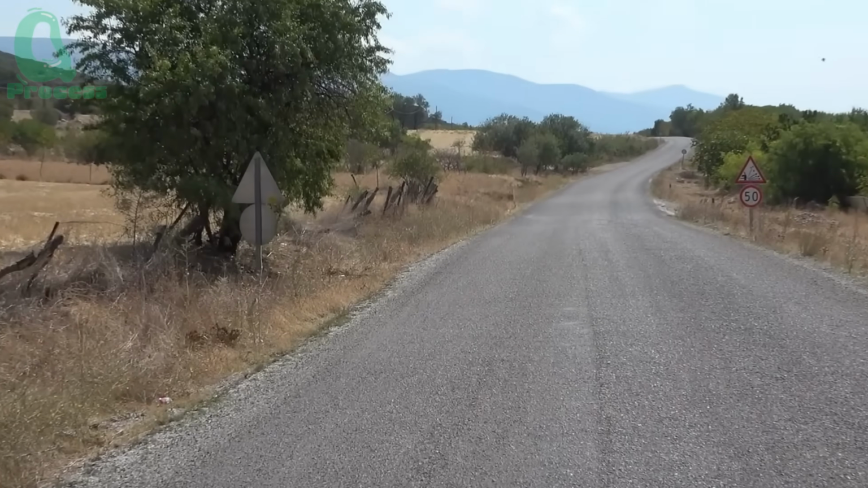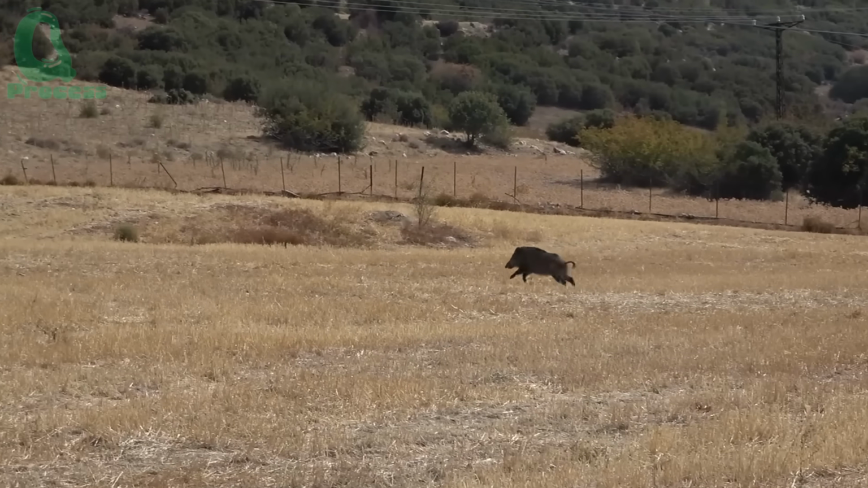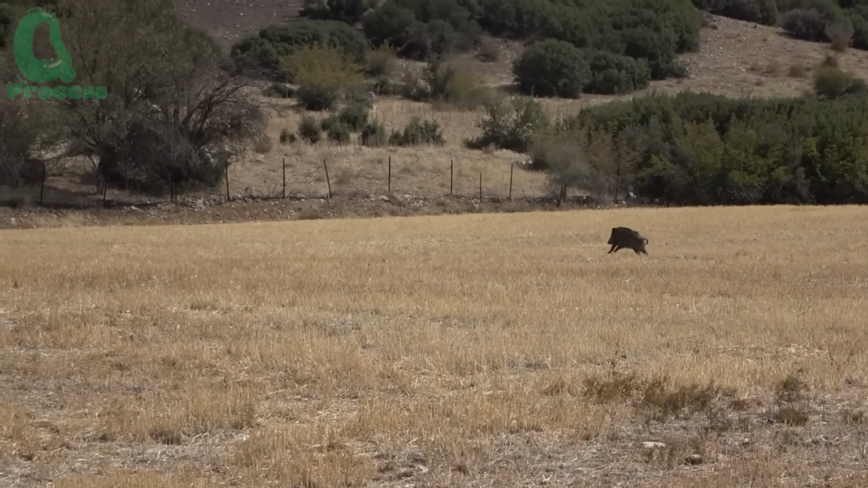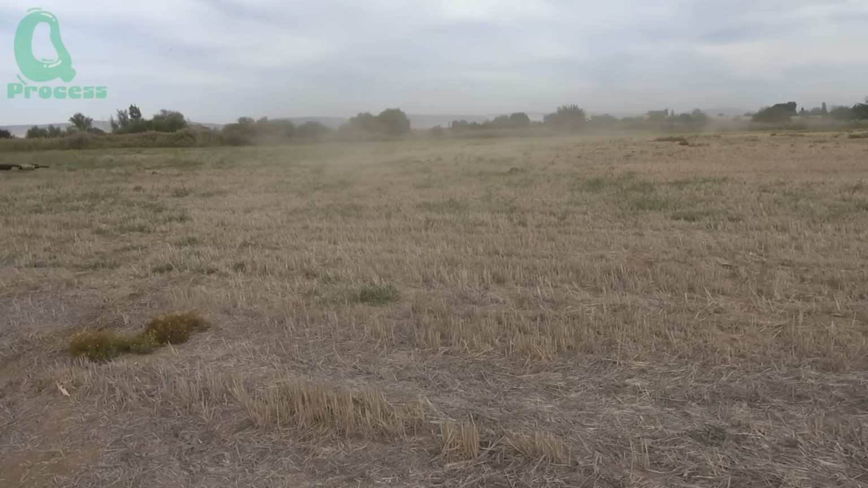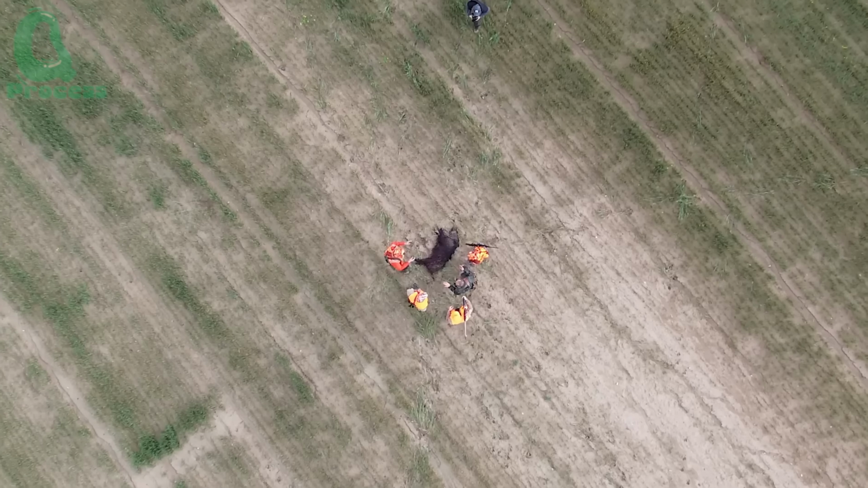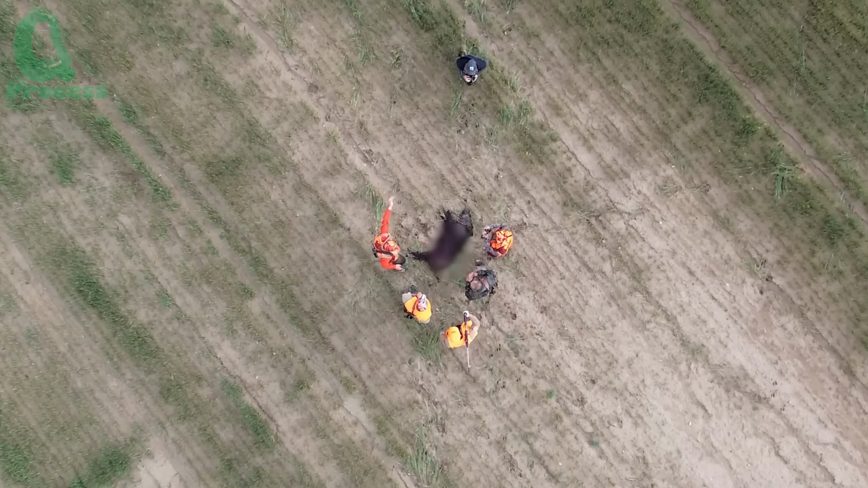The hog broke free from the pack and sprinted toward an open clearing. One of the hunters took position, raised his rifle, and fired. The first two shots sliced through the air, grazing the hog's back, but the third shot hit home. The massive beast collapsed instantly, skidding to a halt in the dust. The clearing fell silent. Only the sound of heavy breathing and the distant hum of the drone remained.